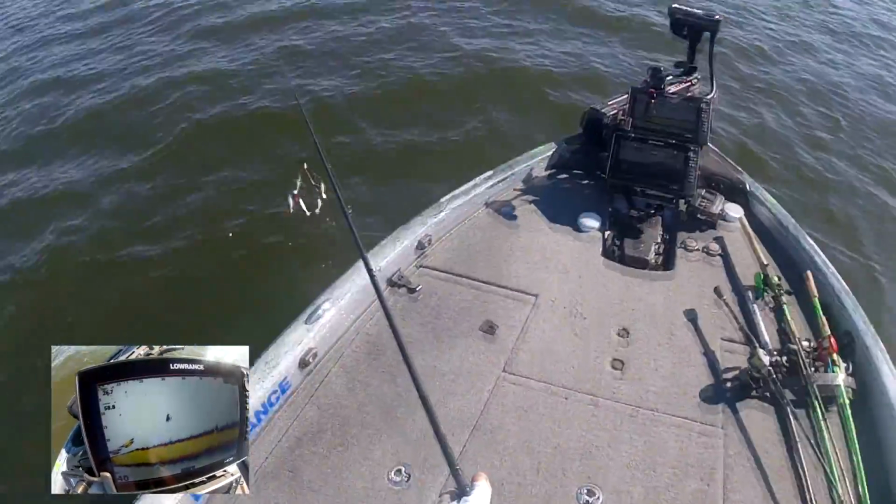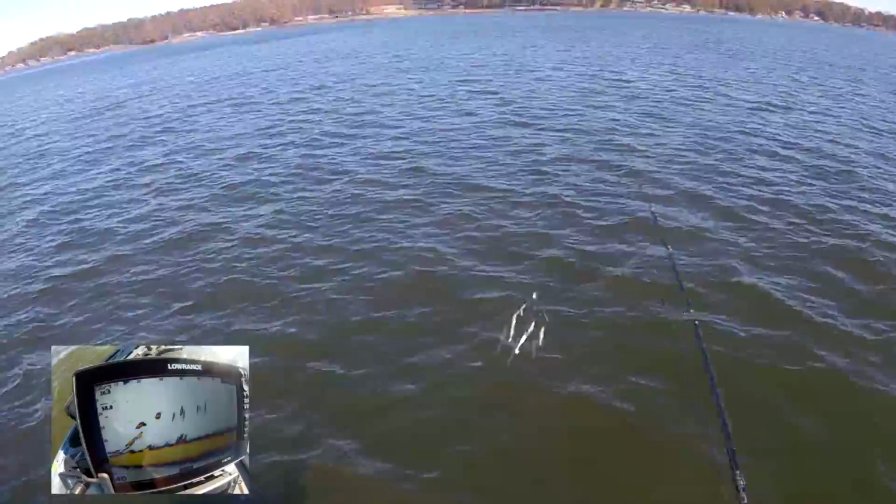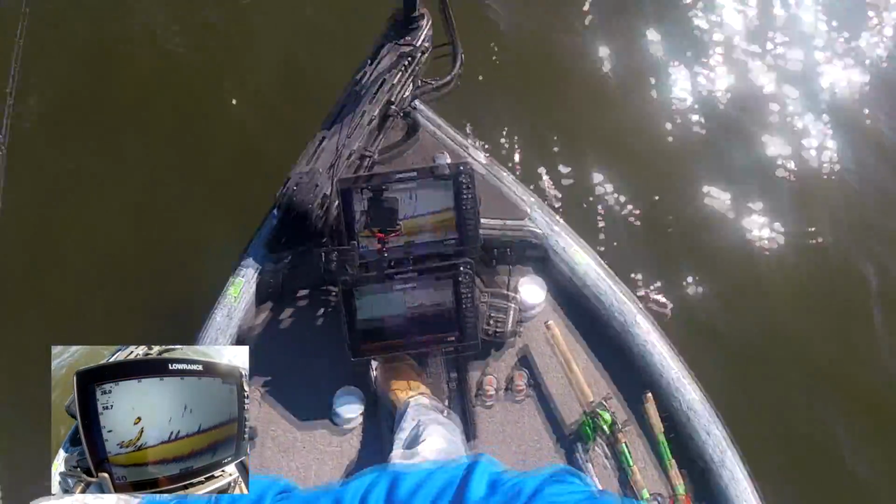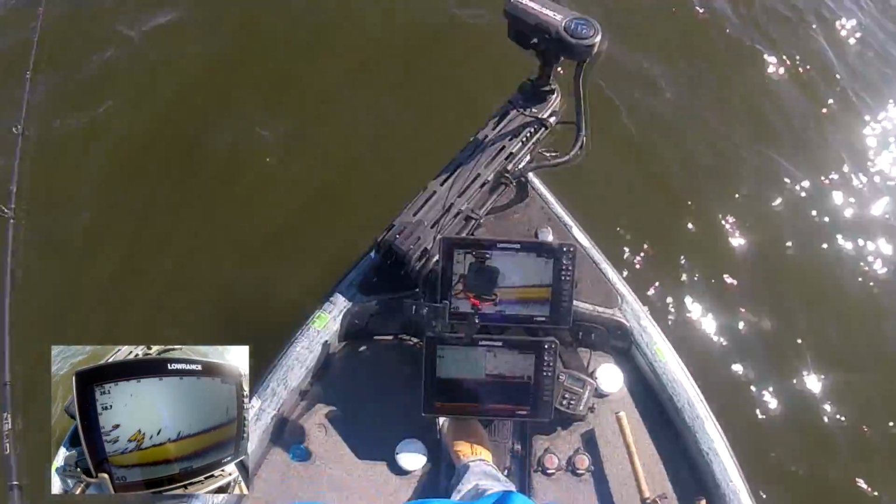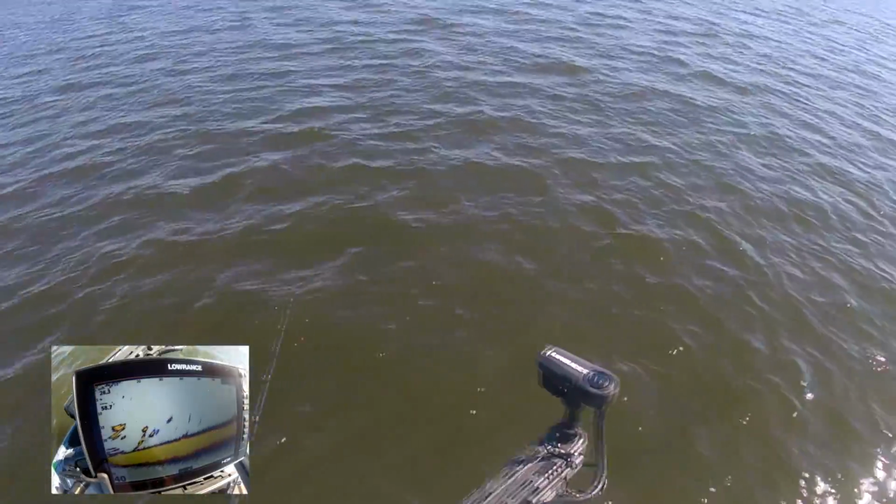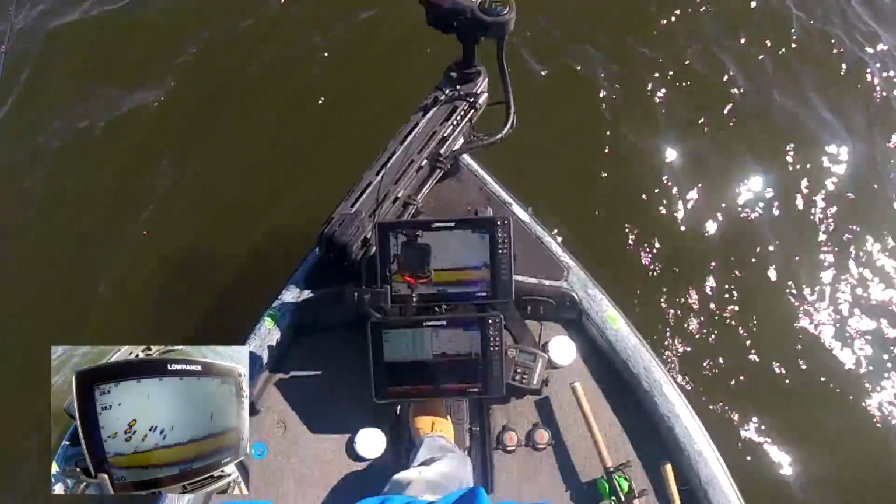Oh yeah, they're all over the place right now. See right out in front of us, there's a pack. And 2 loons out there, 1 loon getting ready to come up and start eating again.